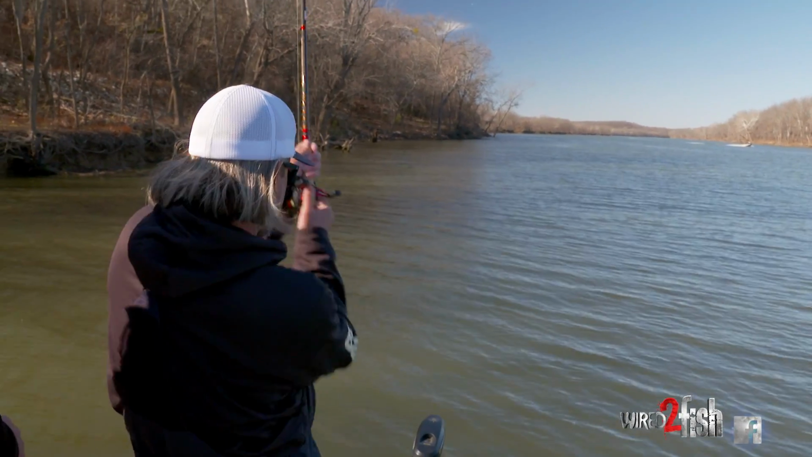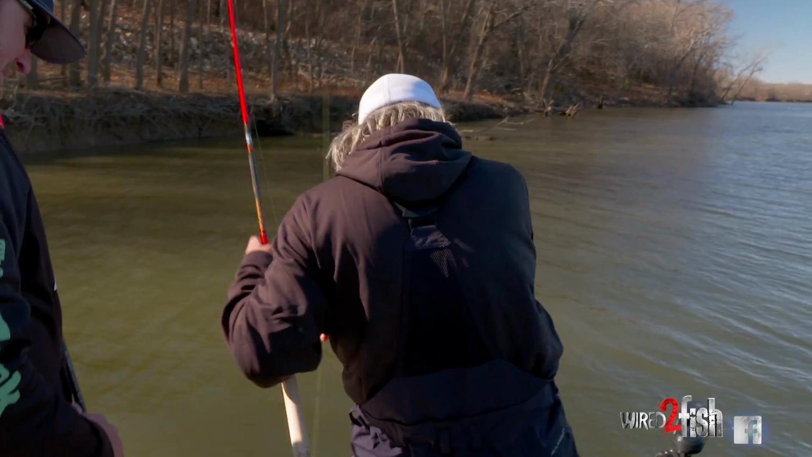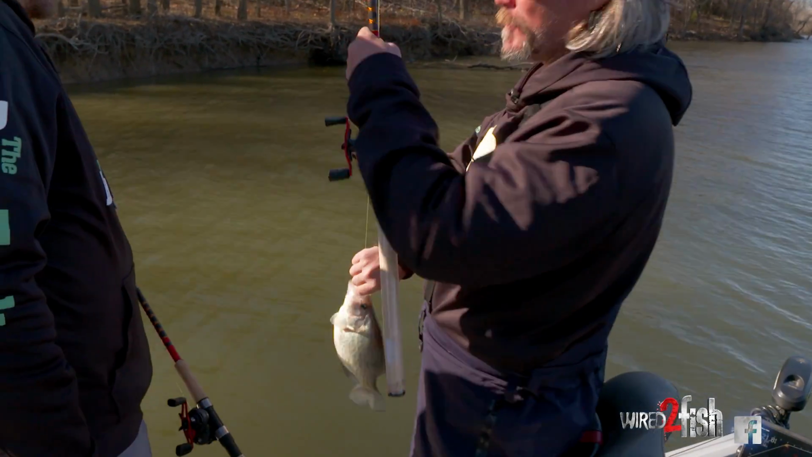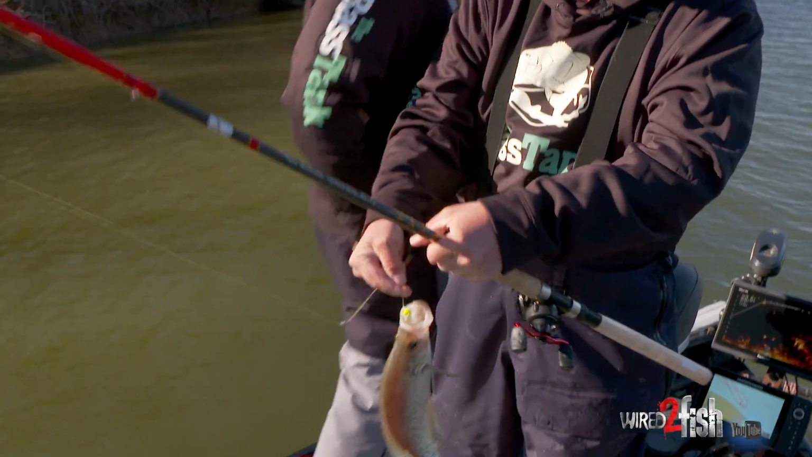There he is. Big. Good fish. Yep. Did you see how shallow he was? Yeah. Pretty black fish.